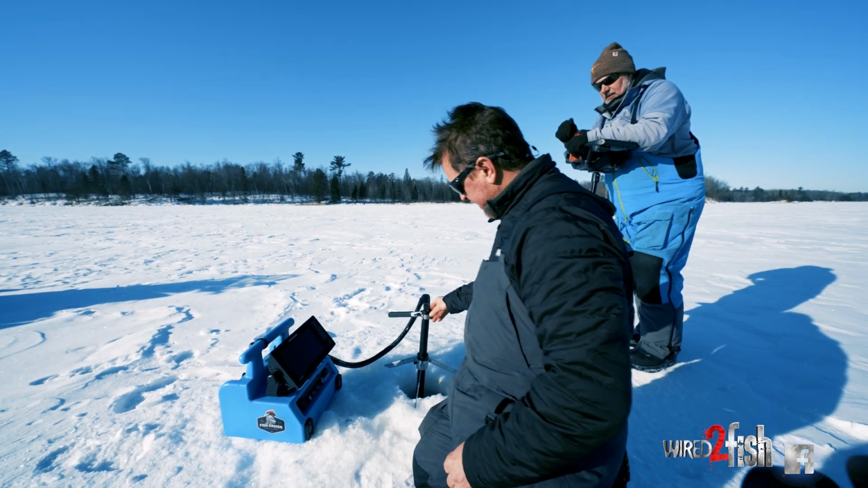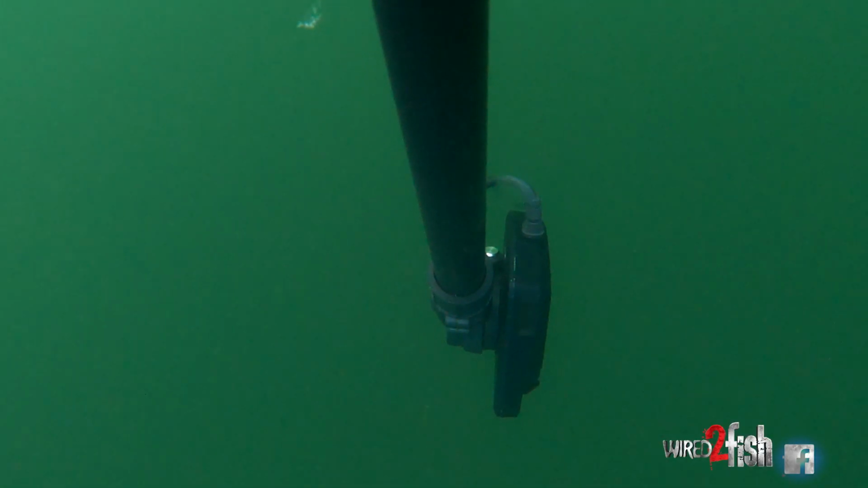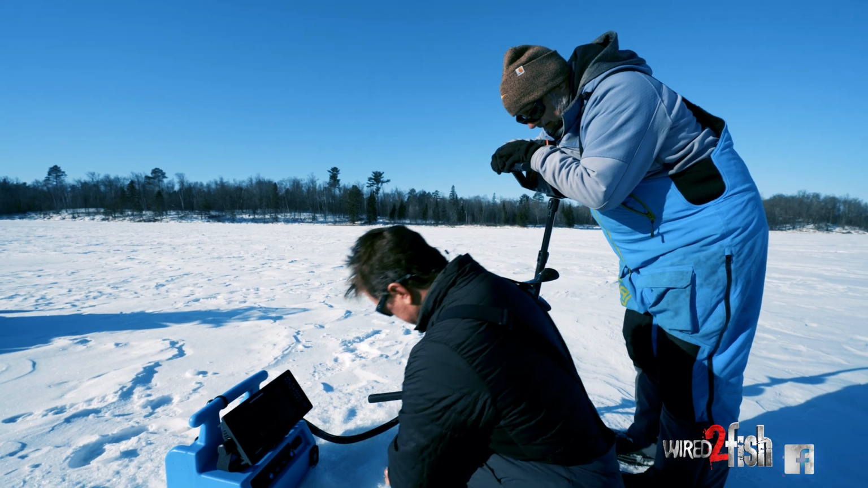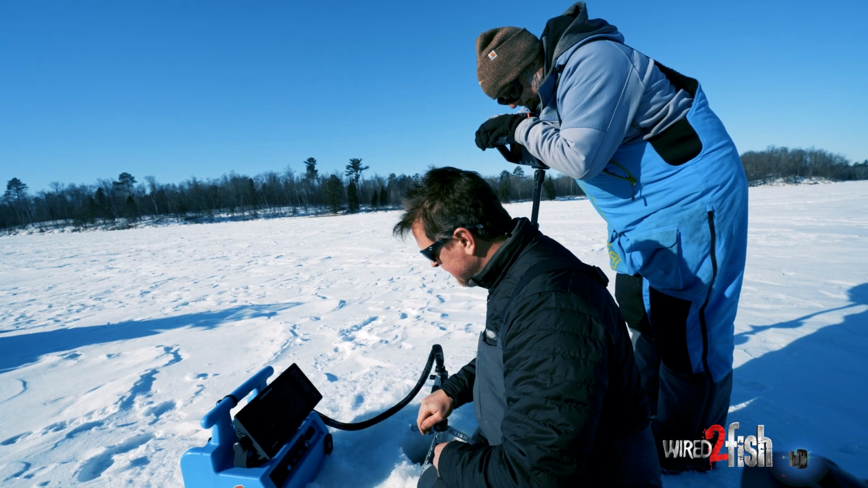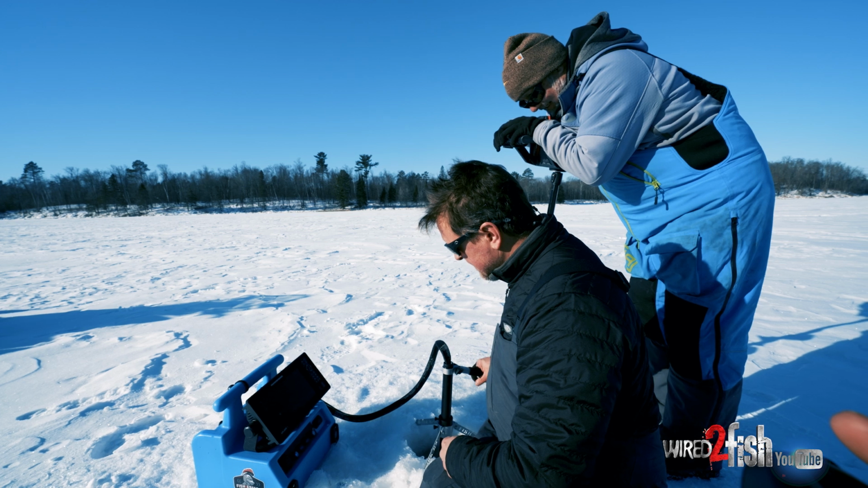Currently have my range set to 100 feet, and we'll see if we can acquire any fish. So that's a big pike right there. It's a pike. How big it is, I don't know, but suspended about 15 feet down. So there's that isolated piece of structure, we'll call it. Whatever it is.